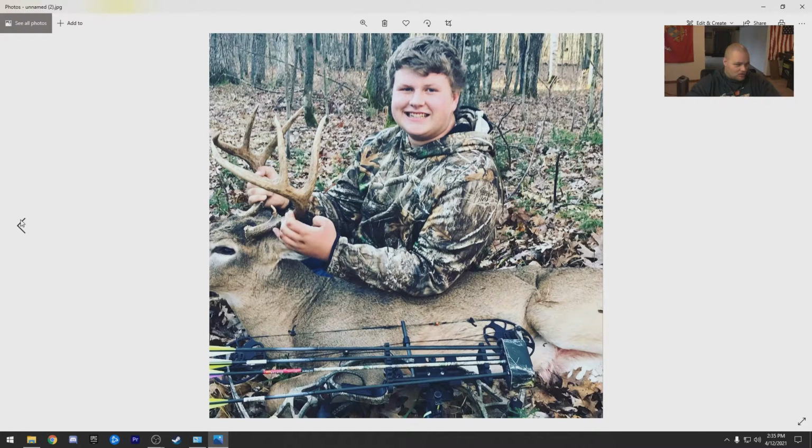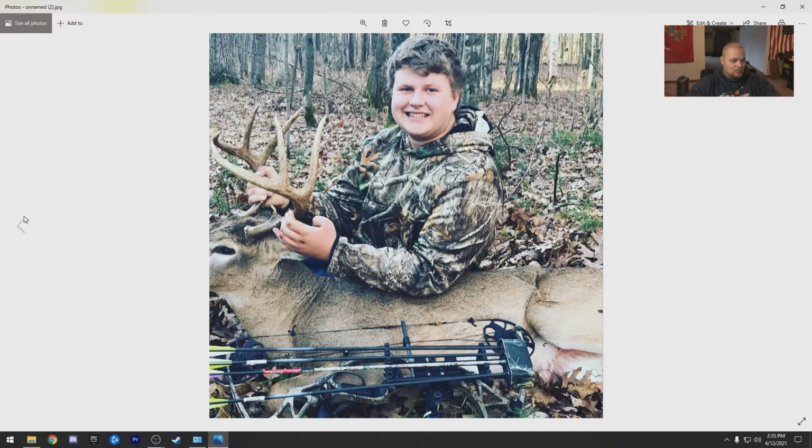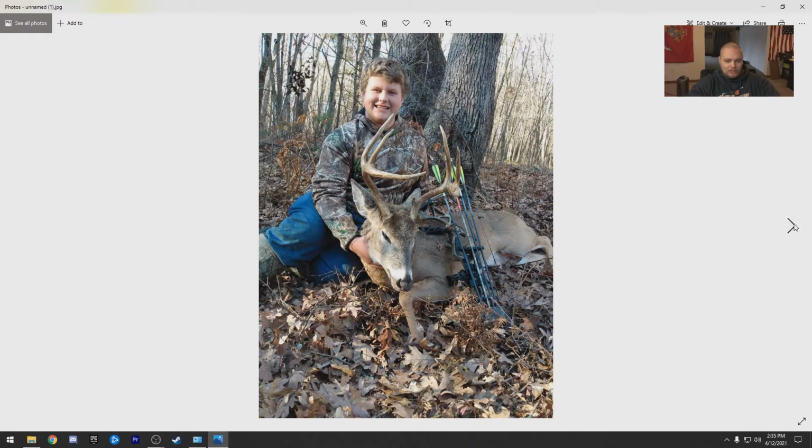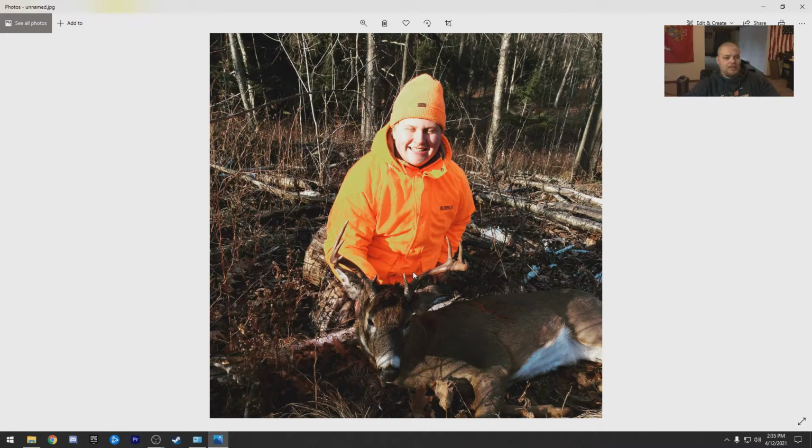Oh, you got another one too? Or is that the same one? It looks like a different buck. But it could be the same one, just different angle. But it looks a lot taller there than it does here. Either way, congratulations. Thank you for sending in your photos. I appreciate you. Oh my god. You're just coming in hot with all these, huh?